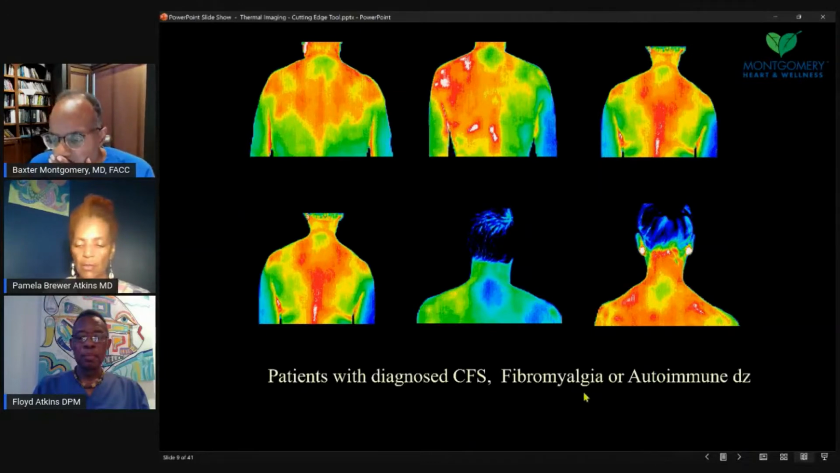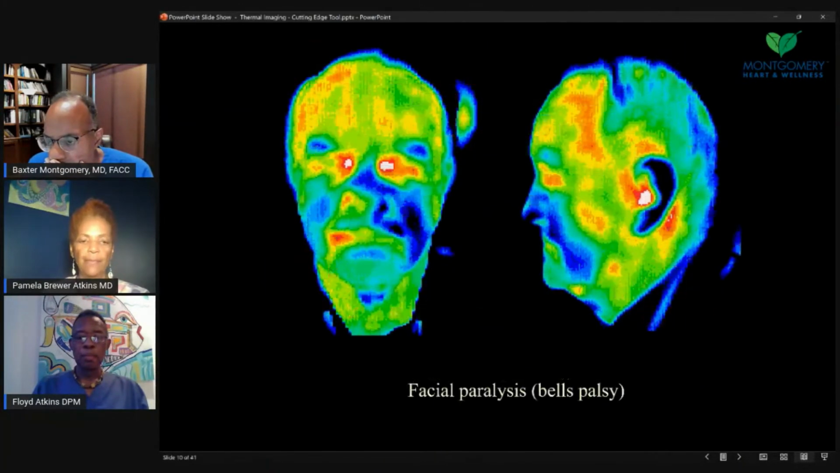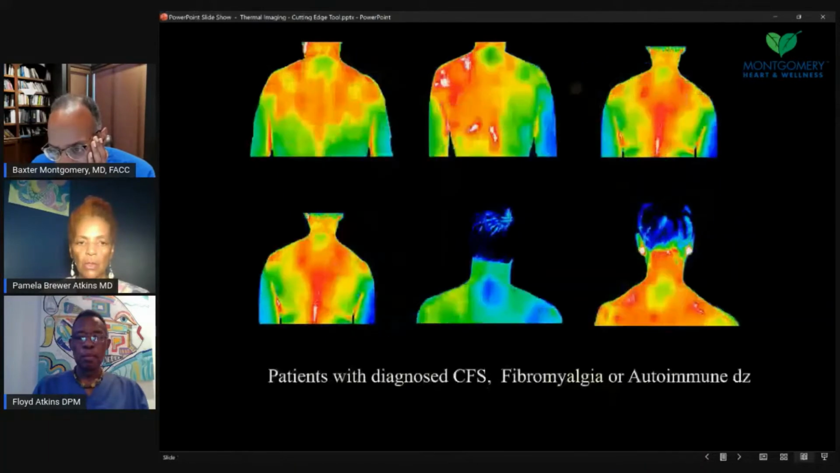Gotcha. So we're seeing inflammation all over the body. The guy with the white spots in the previous one in his back, what might that be? He's got several really hot spots. Is this maybe a skin infection or something, or could it be something in the lungs? These are focal inflammatory areas. Usually it's musculoskeletal. It could have been a car accident or injury or a fall or something like that. I would think something more acute in nature.